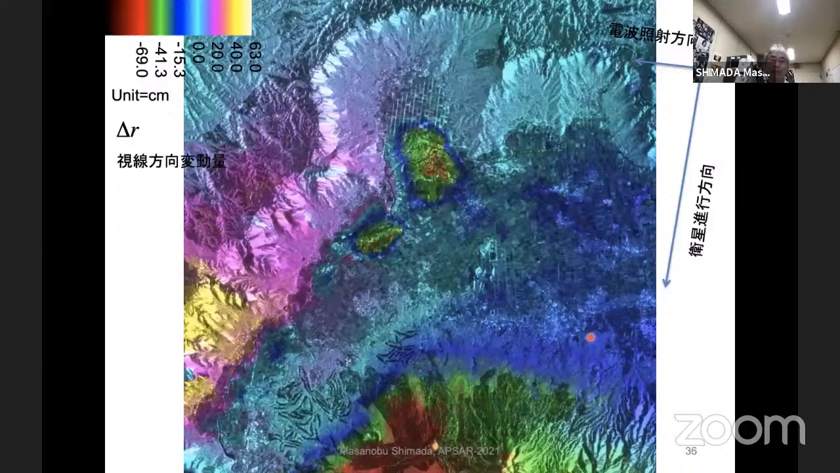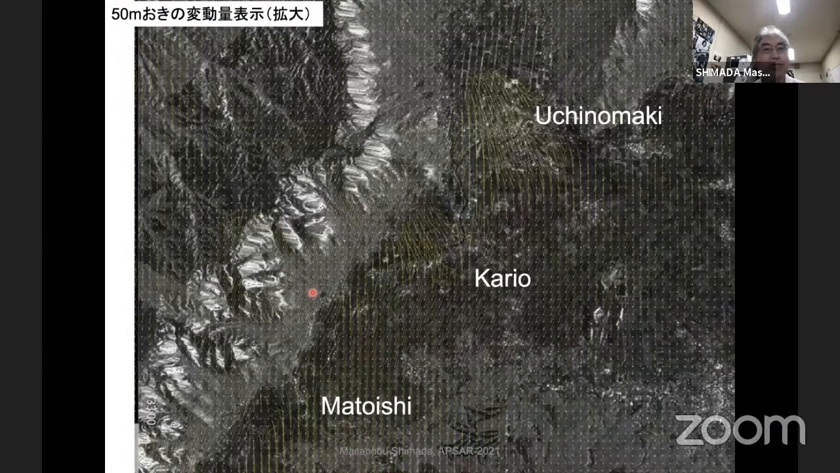And this is the line-of-sight deformation, and this is also the caldera, and this area was deformed, second one, and here. And this is a deformation at the center of the Aso area.